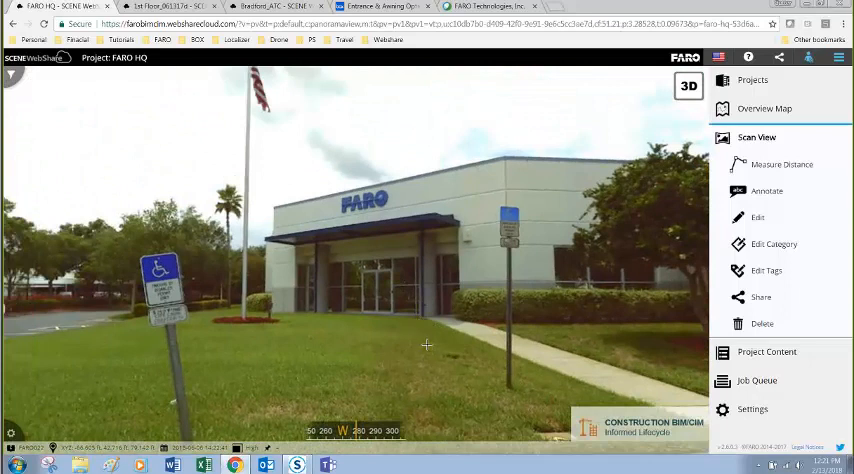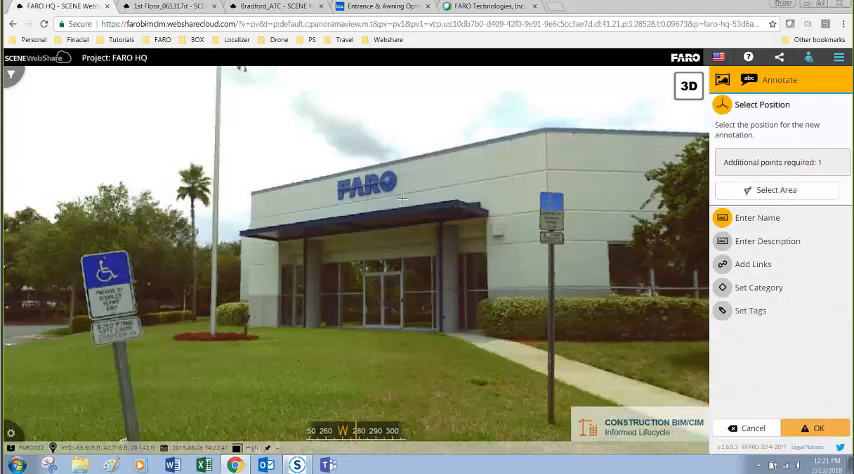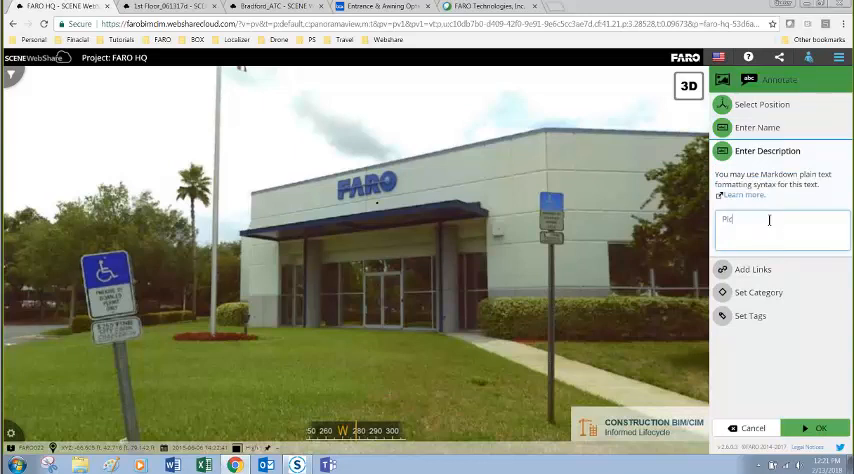So for this hypothetical situation, let's say that FARO was renovating the front entrance of their building, and they had a few different awning options or entrance options that they wanted to share with general contractors, construction site foremen, or even the building owners. So the user can leave an annotation by selecting Annotate on the right side of the screen. I'm going to place it right above the awning. I'll enter a name like Awning Options, a description of pictures of awnings.